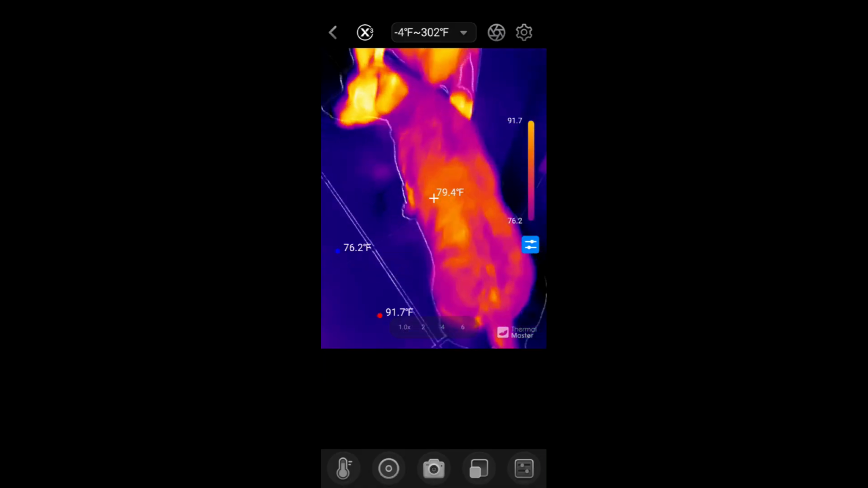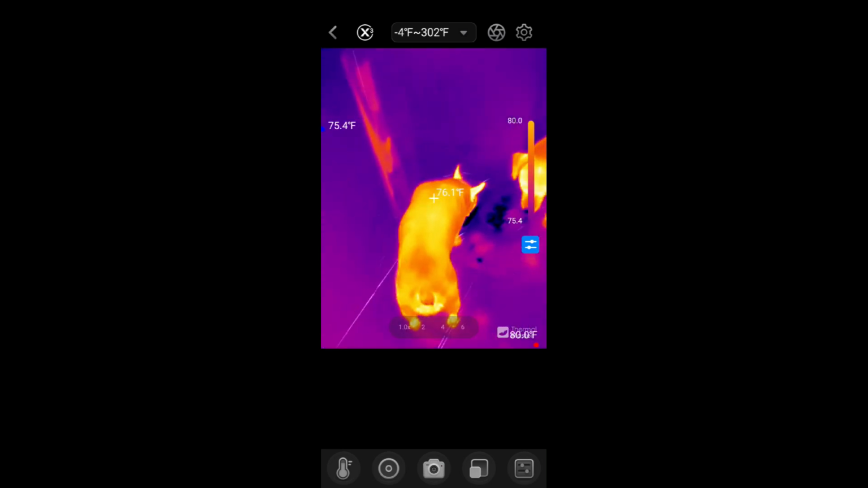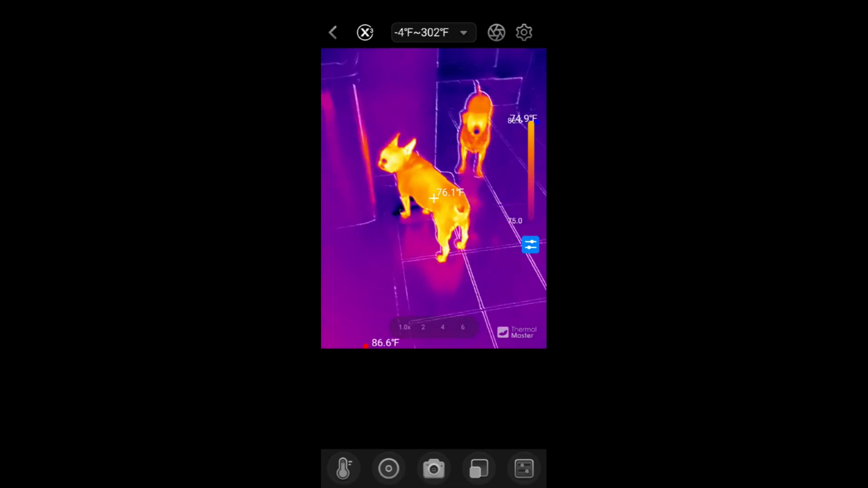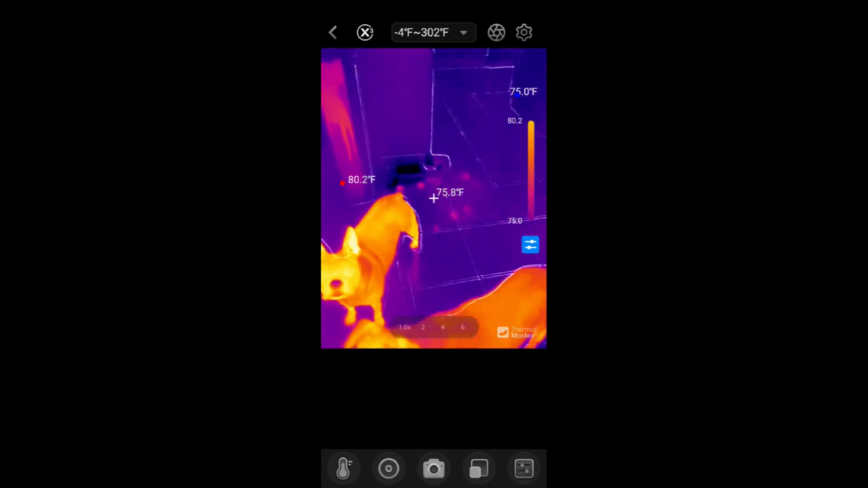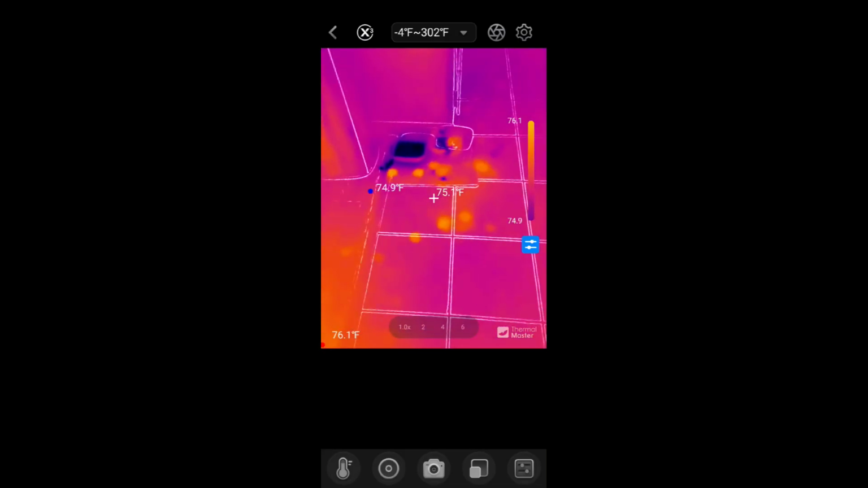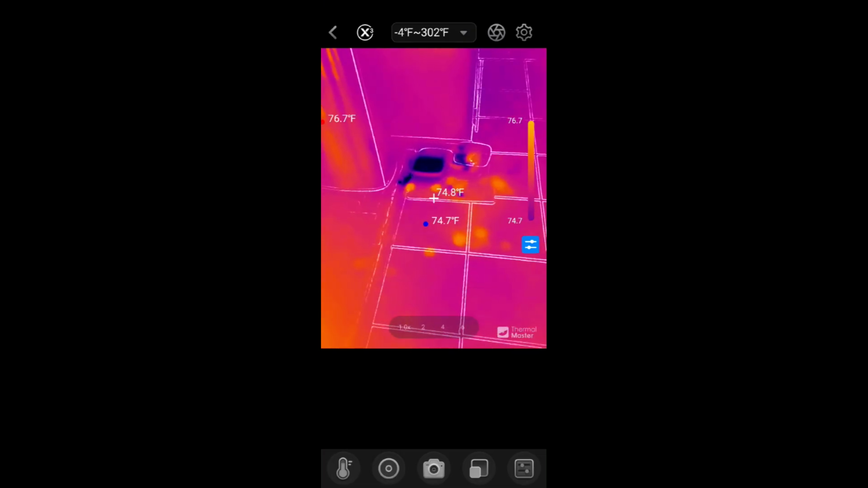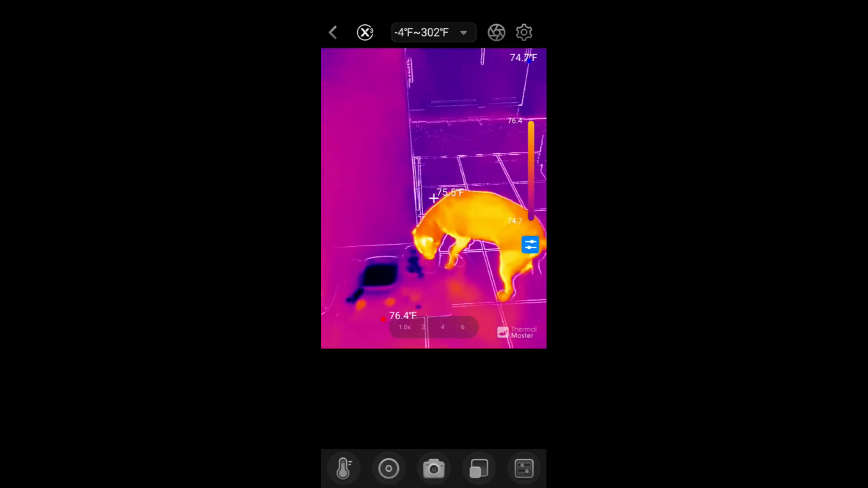And I do want to show you just how sensitive this is. For instance, when my dog moves, I'll call Raven. Look what's left behind. It even sees the heat from their paw prints from standing there for a few minutes, just standing at the bowl. There's the 4 paw prints. So it is very, very sensitive.